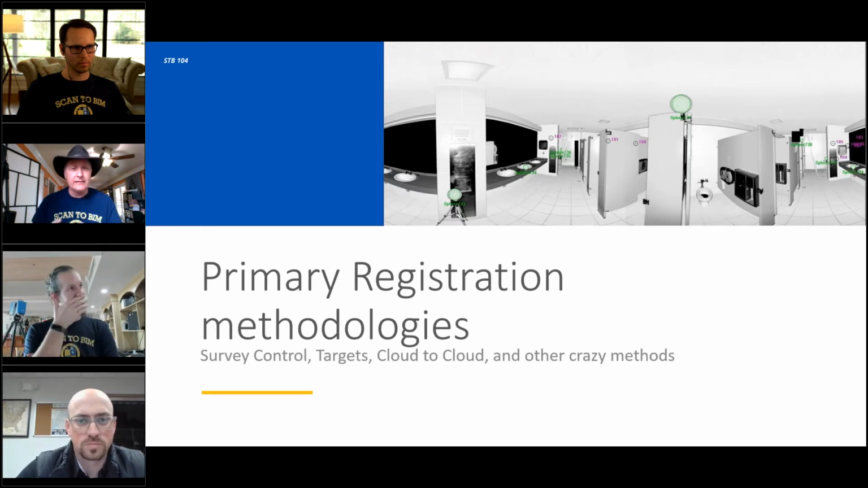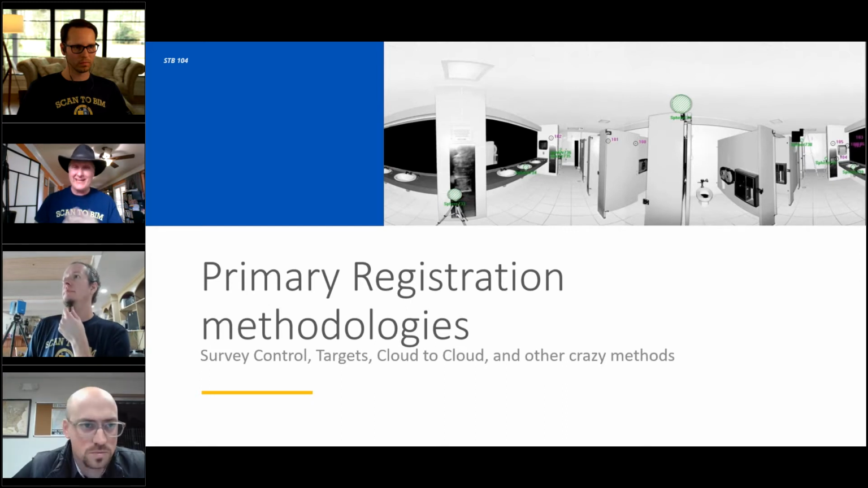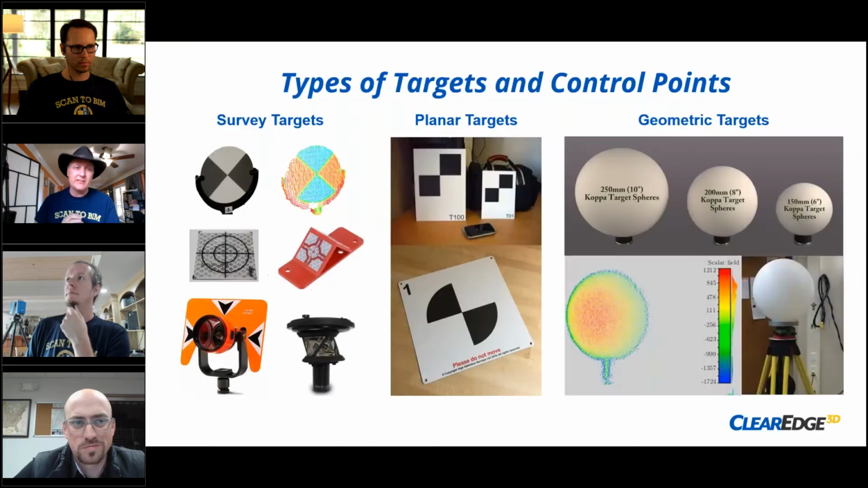Not necessarily, but on larger jobs we absolutely do. And if you want to tighten up the registration at the end, and you don't have targets, you can't really. Targets are how you constrain things